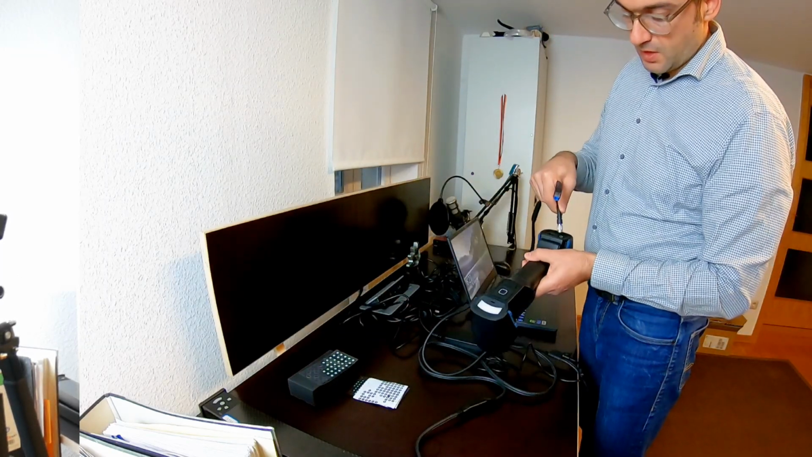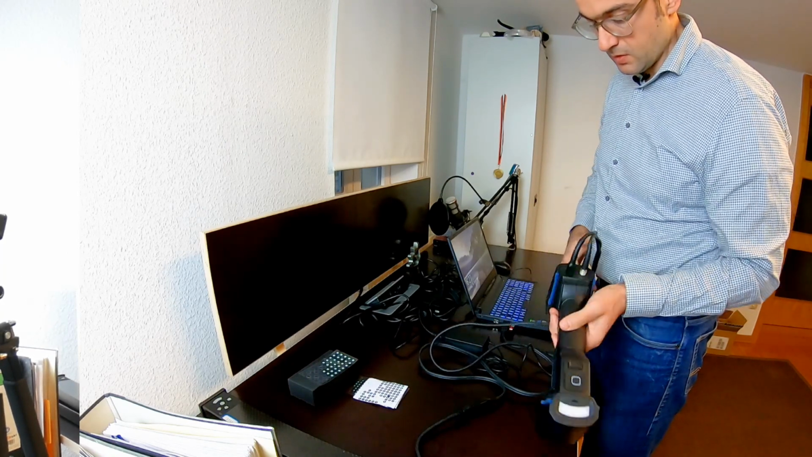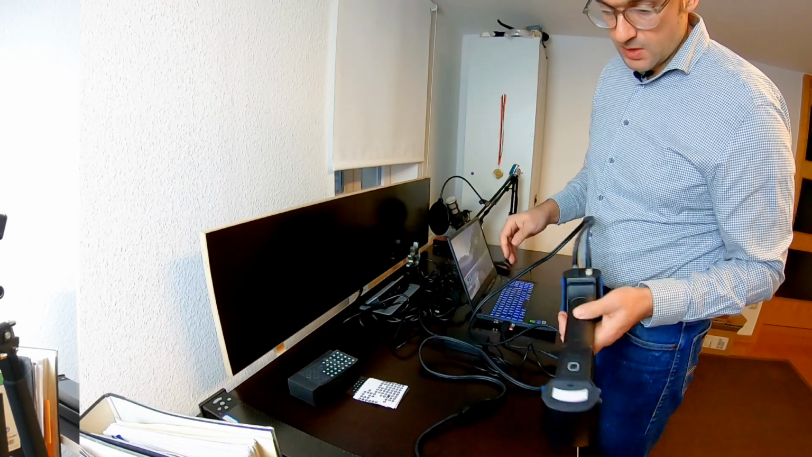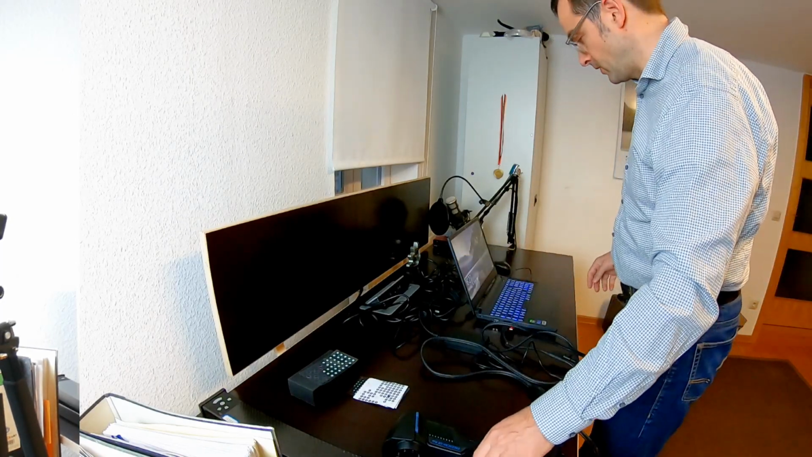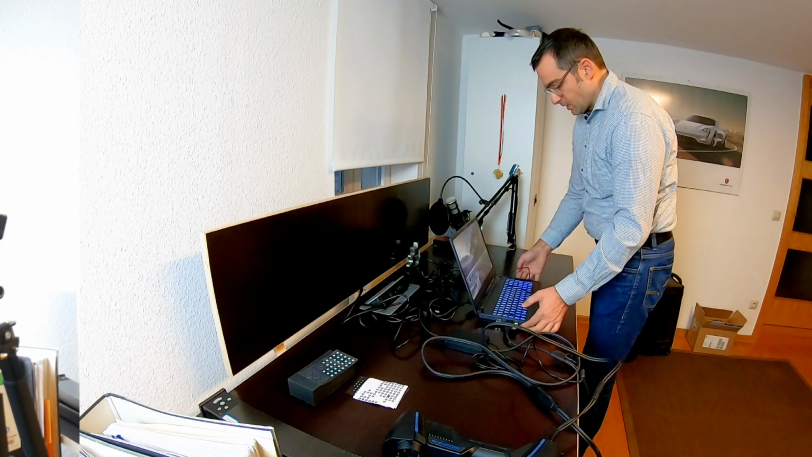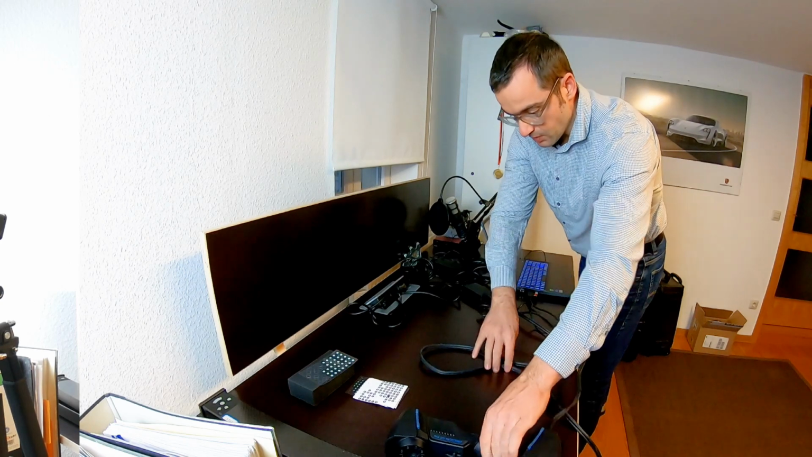Connectors are the same like you had it in the UE 11 and the other UEs, as well the HX, so no big changes from that side. And just getting a bit more space here.